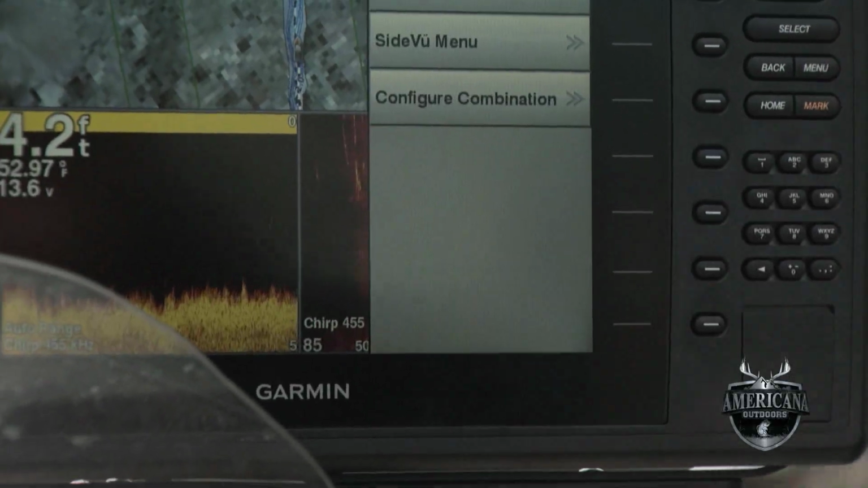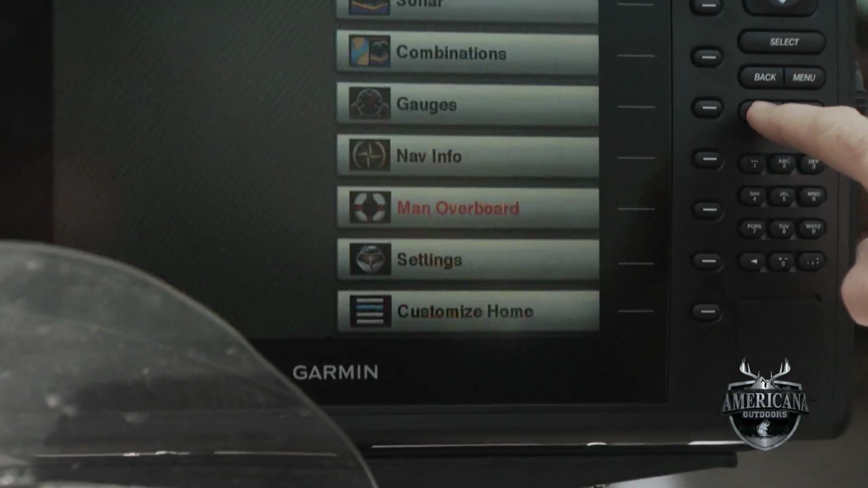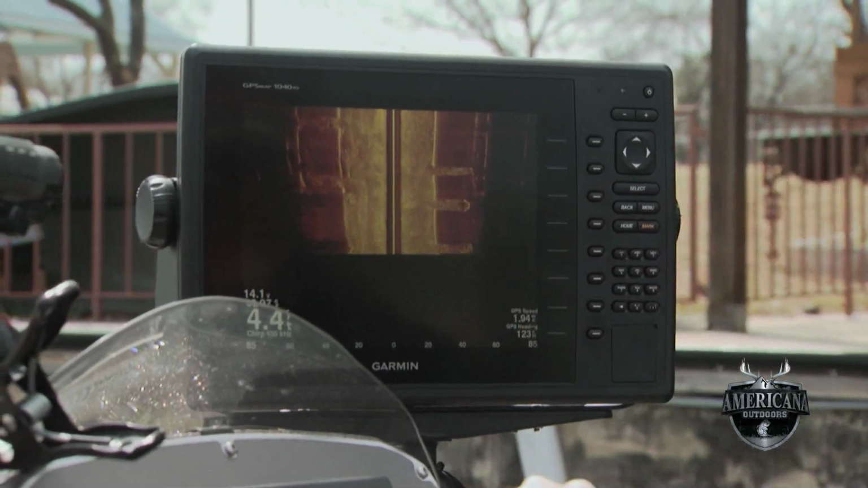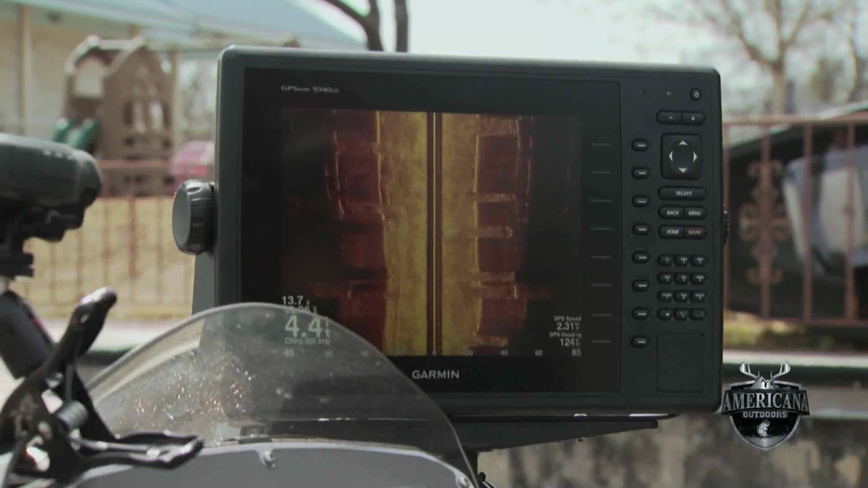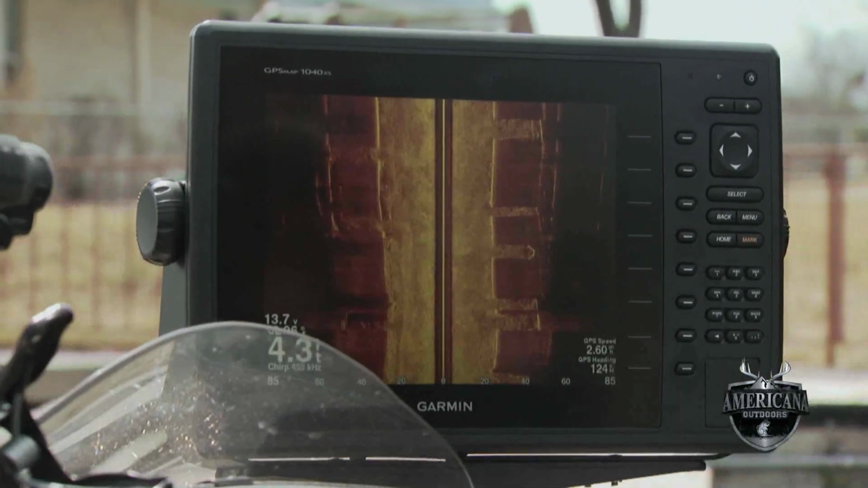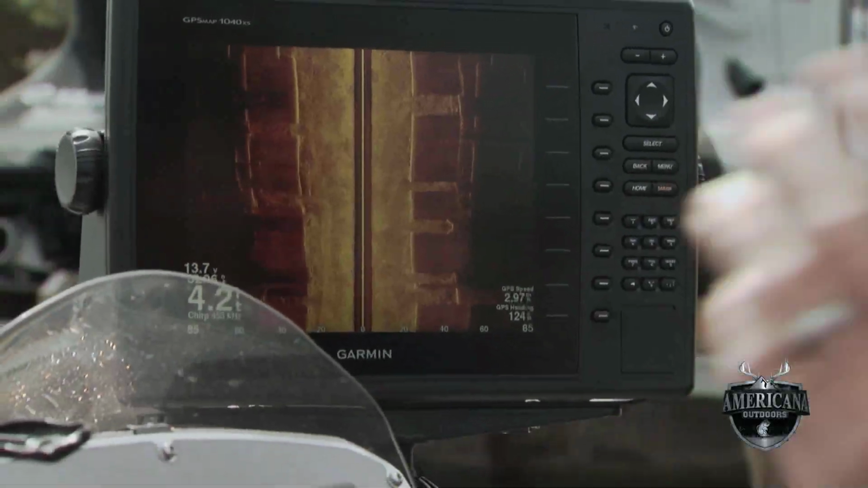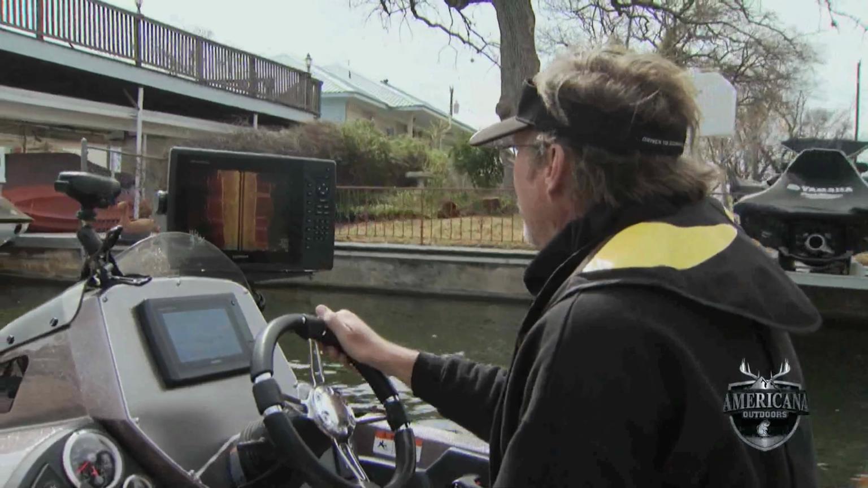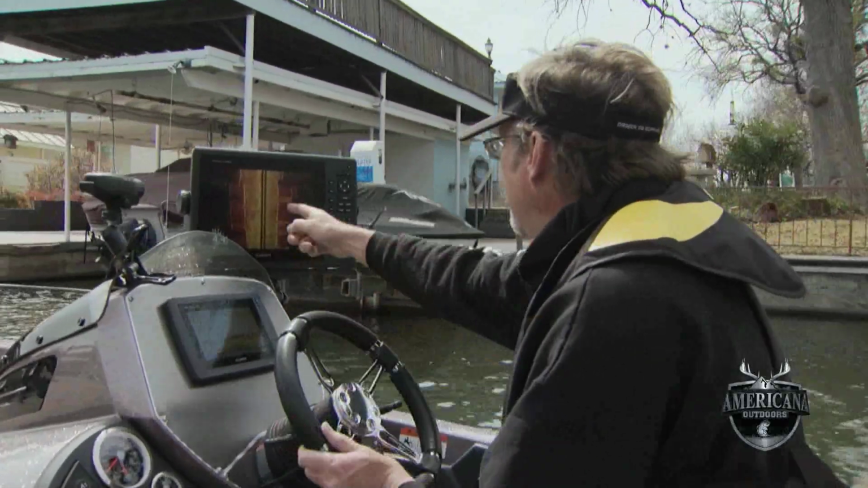Let's do this. I'm gonna go strictly to the side view. Now we'll really be able to get a look at what we're looking at here as we go by all these boat slips. This is just a canal that somebody has come in and built a housing subdivision in, and you can see underneath all the bulkhead, you can see the detail of the bends as we're going along. This is a nice straight one.